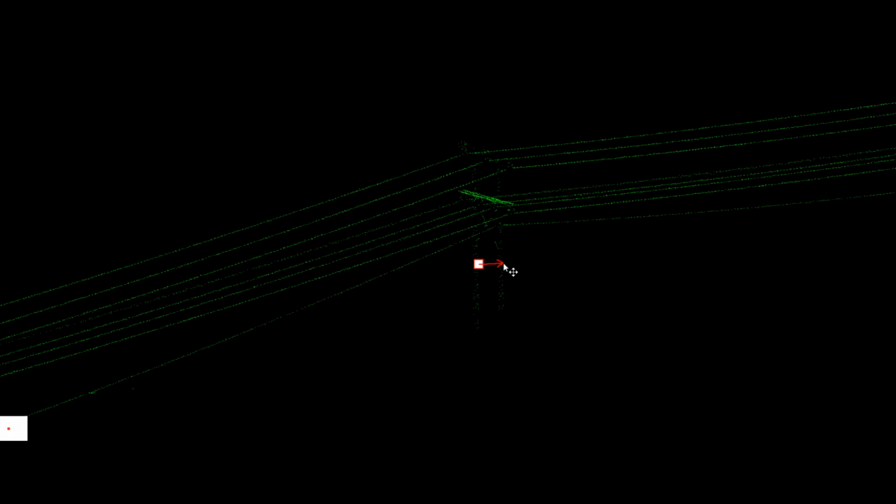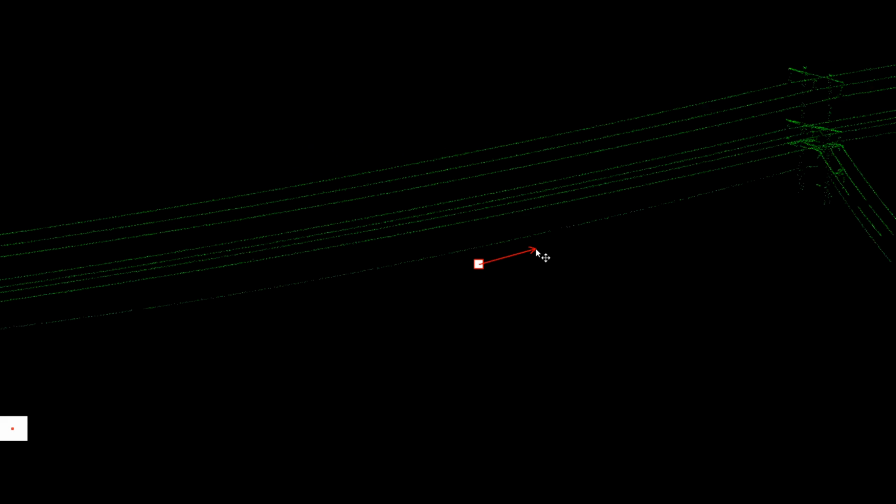From the LIDAR data, we're also able to see existing structures and conductors. From this, we can calculate what the existing attachment heights are or what the existing sag of the line is, should we need to know that. All of this from millions of points in space.